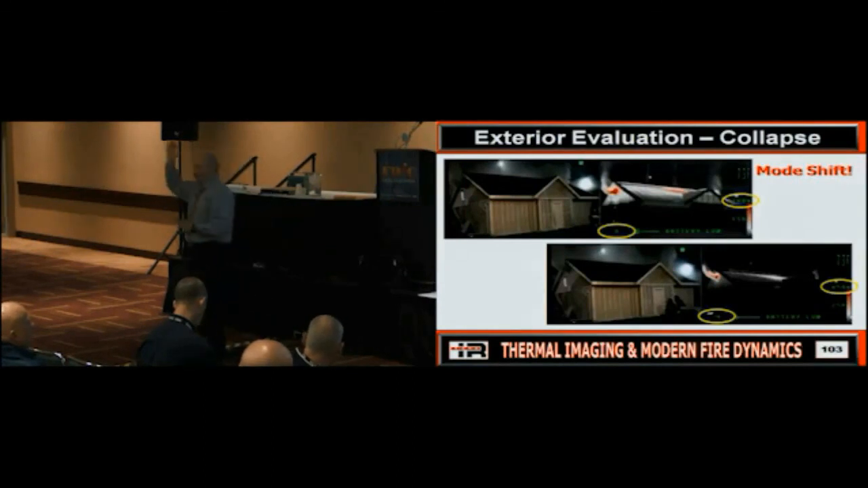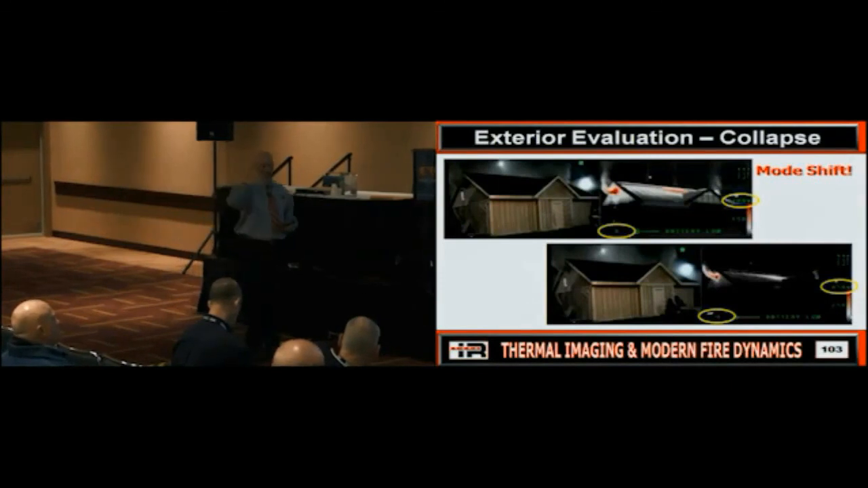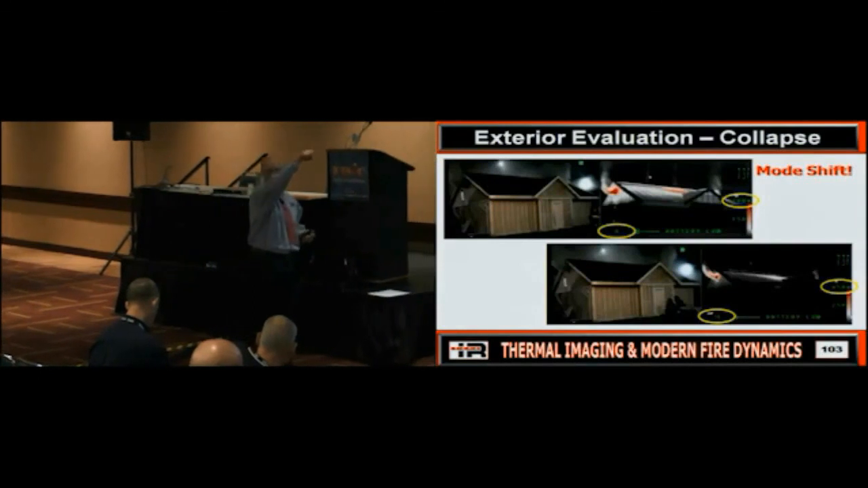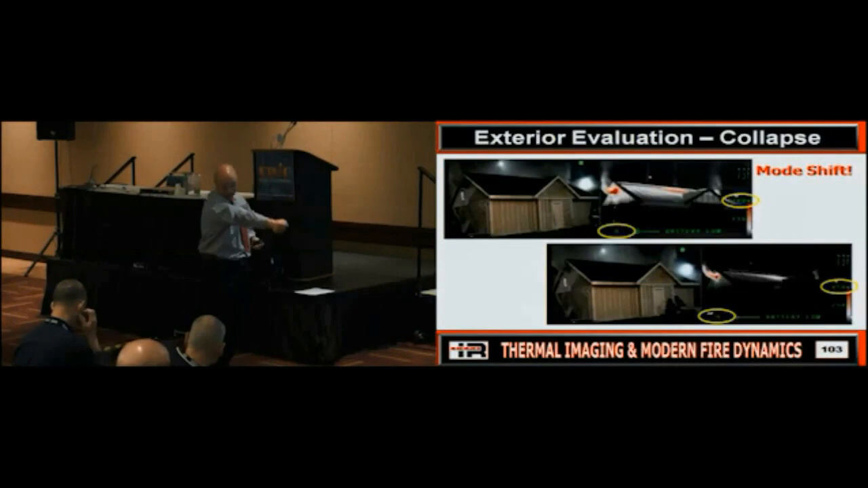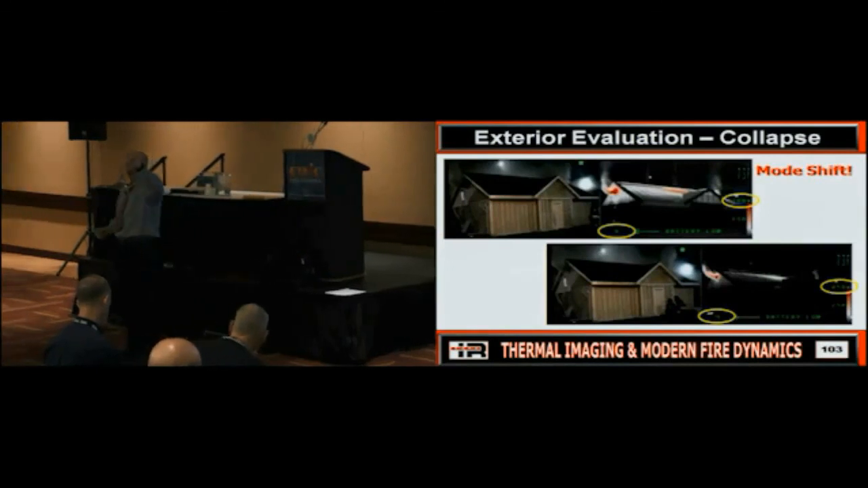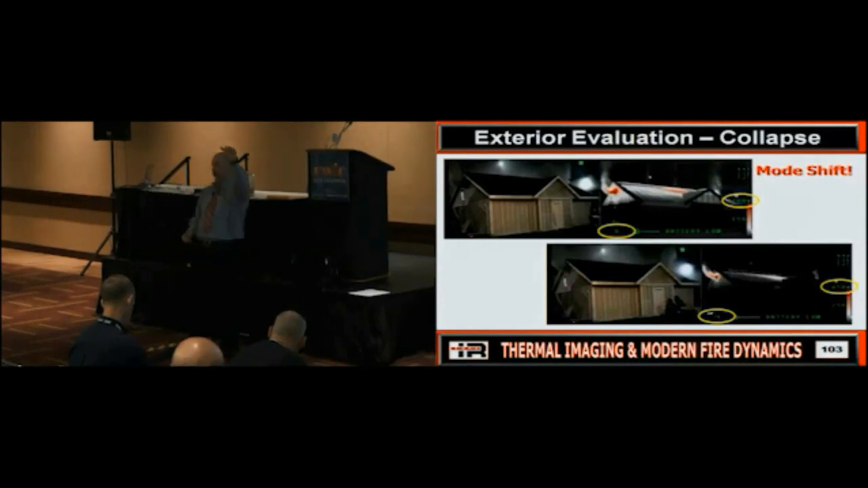I tell guys, always try to keep the camera where? Low if you're in heat, because that's where you're going to see your best things. I can point a camera at this wall at the ceiling and not see that door because of sensitivity issues. But if I point it at the floor, does that door all of a sudden pop out? Yes. Does everybody see the difference? So if you're looking for victims, egress, the details, what do you want? High sensitivity. How do we get that? Stay out of the heat. Is everybody good on that? Okay.